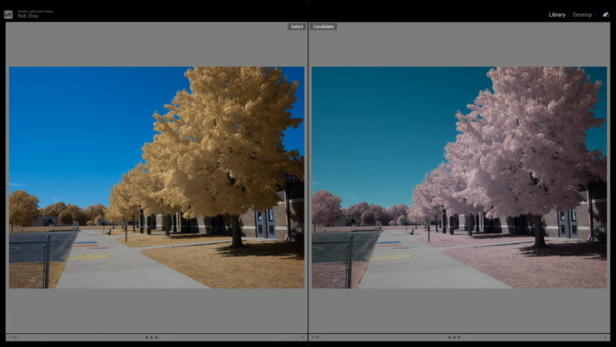Now let's do a comparison with and without the X0 filter. So on the left, we have the KB20 by itself, and on the right, we have a stack of the KB20 plus the X0 filter. So you can see that the X0 filter transforms the foliage from yellow to pink, and it transforms the sky from a blue sky to a teal sky. This is starting to give us that candy pink look.